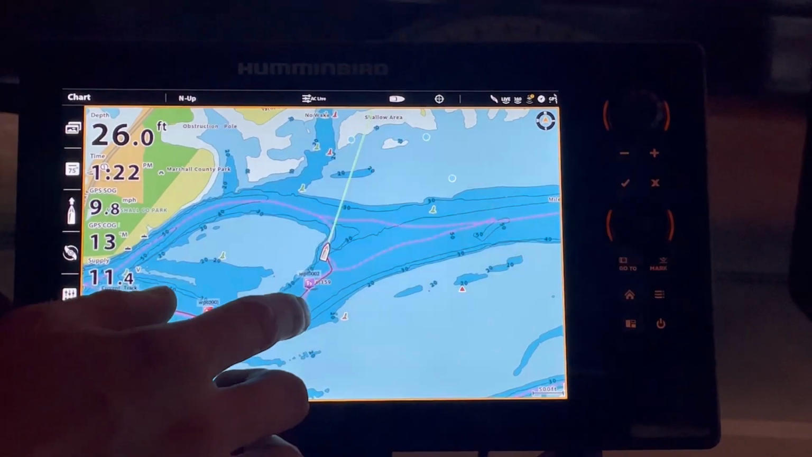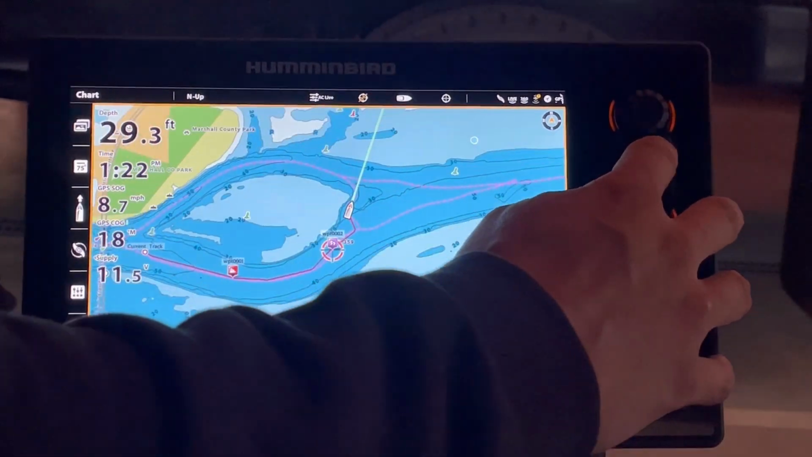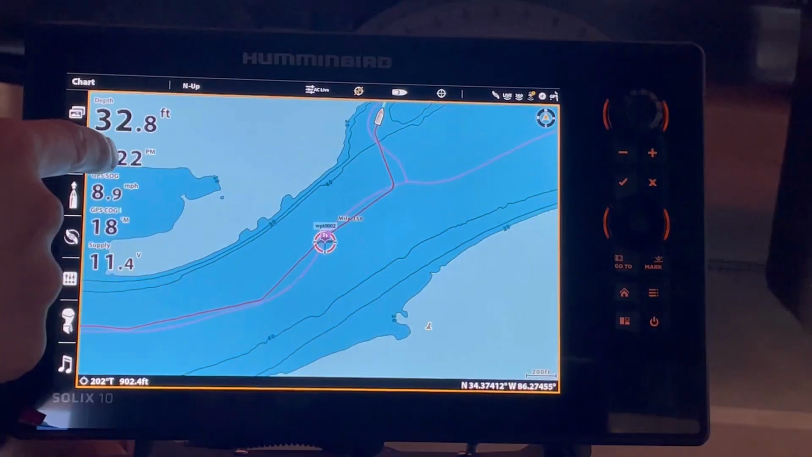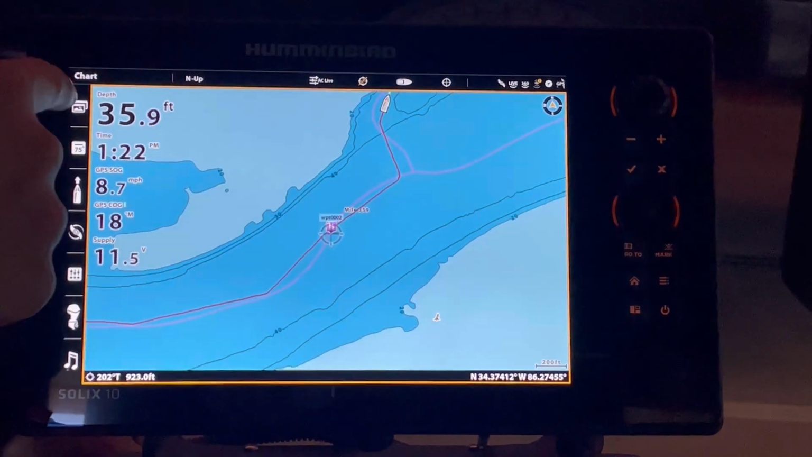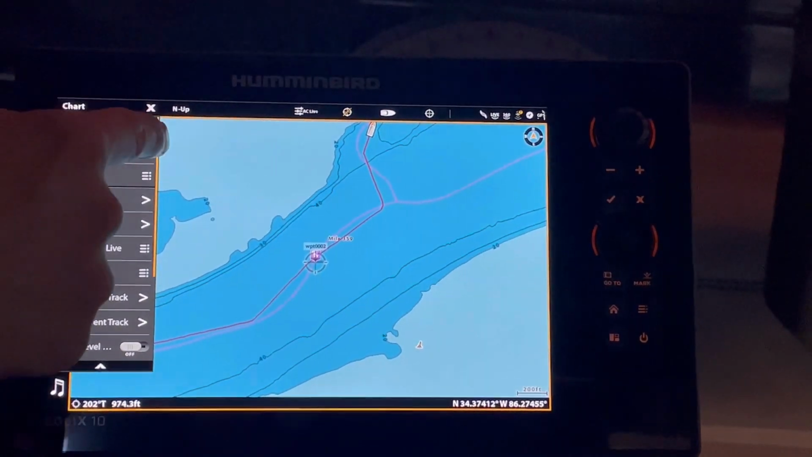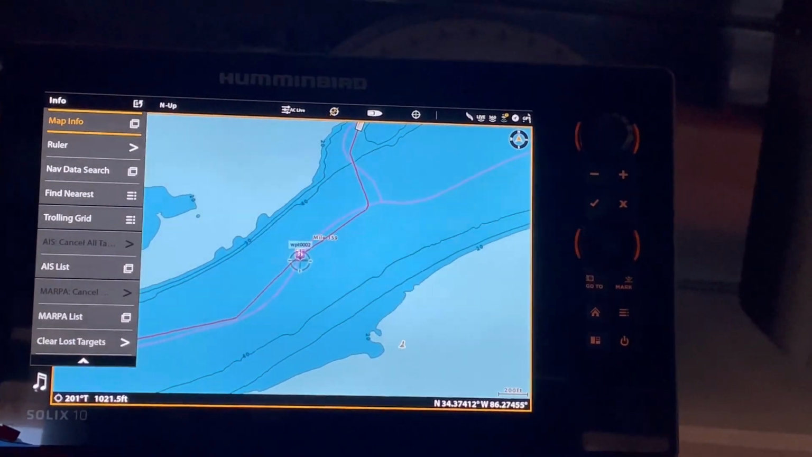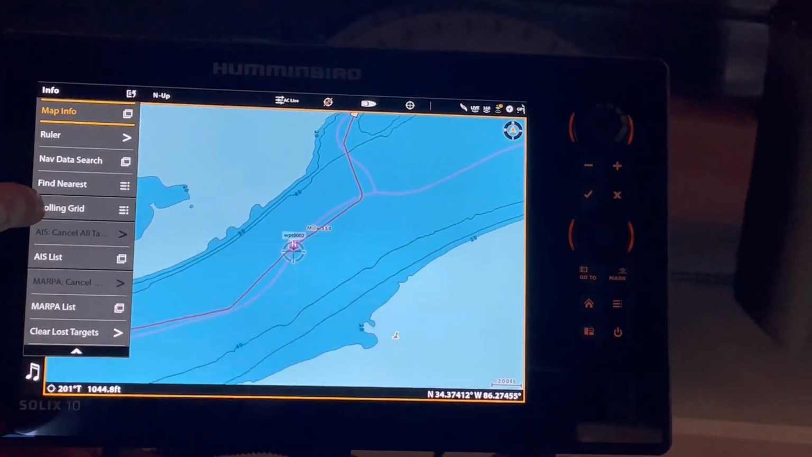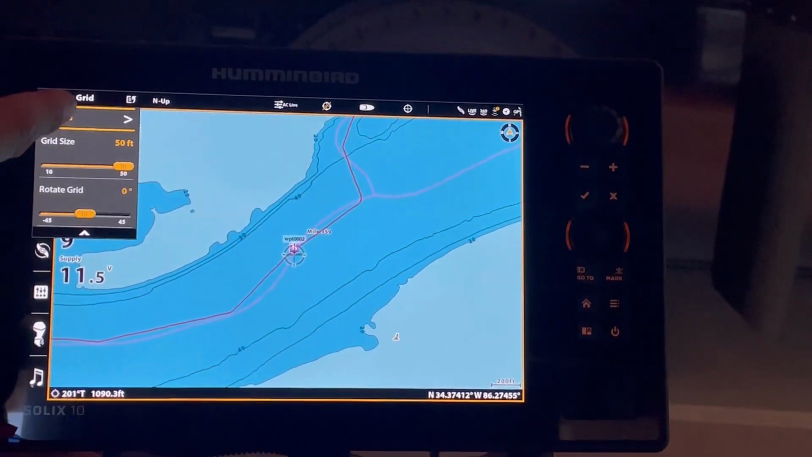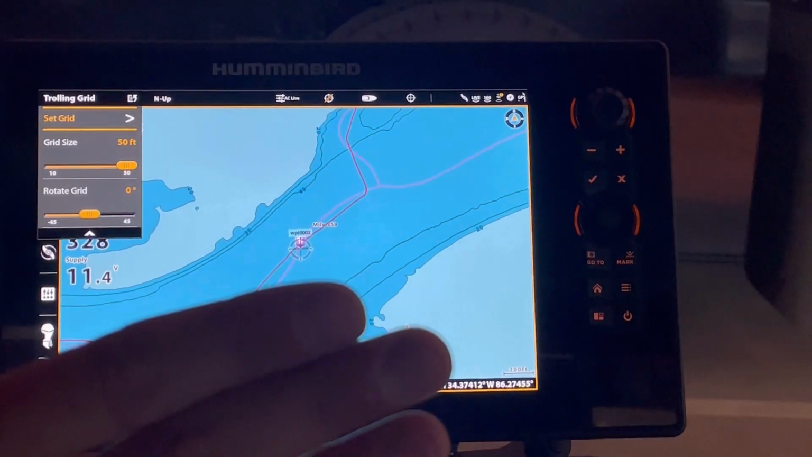While we're on that subject, to actually create the grid lines, we're gonna zoom in over that waypoint we just created. And to access all the settings for whatever view we're in, we're gonna click it in the top left corner. So right now we know we're in our chart view. So we click chart. I'm gonna go to info, and then I'm going to create a trolling grid. So it's this 4th option right here.